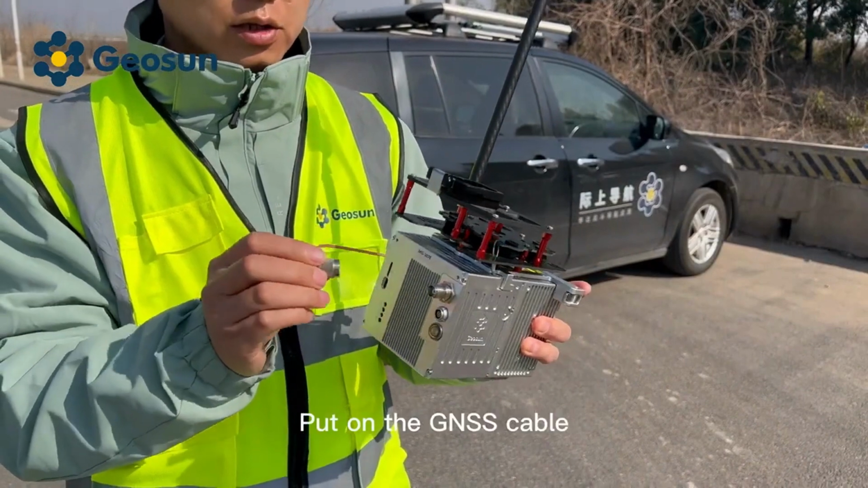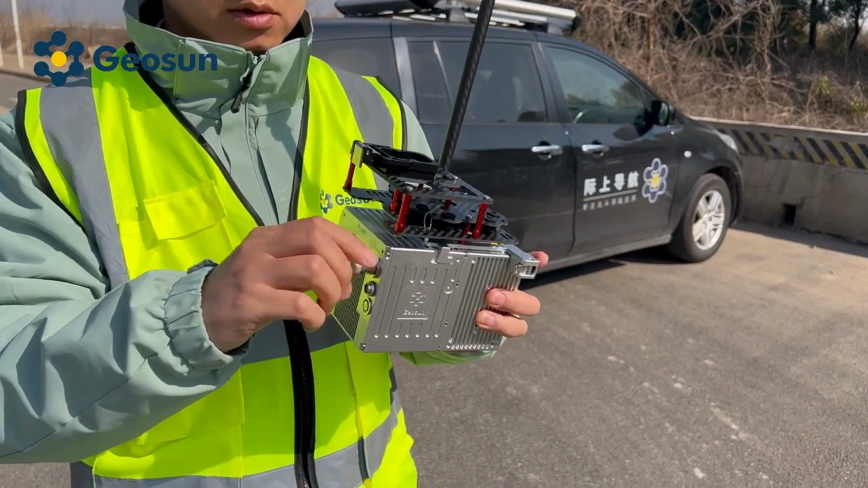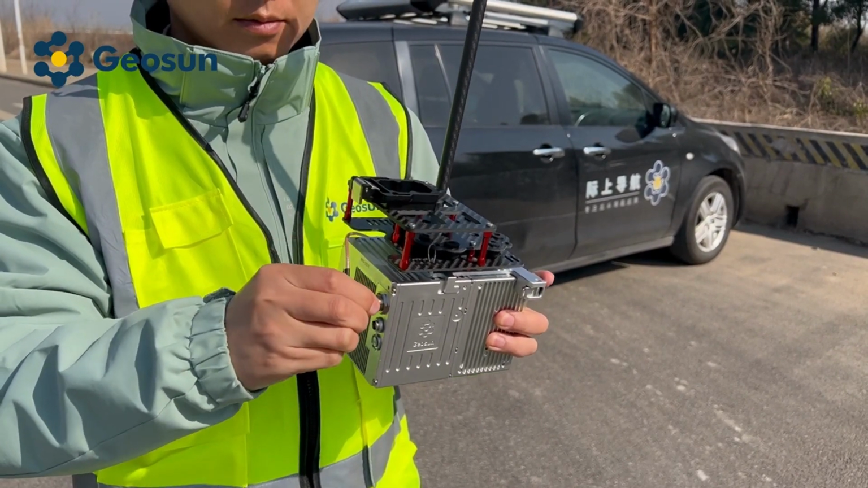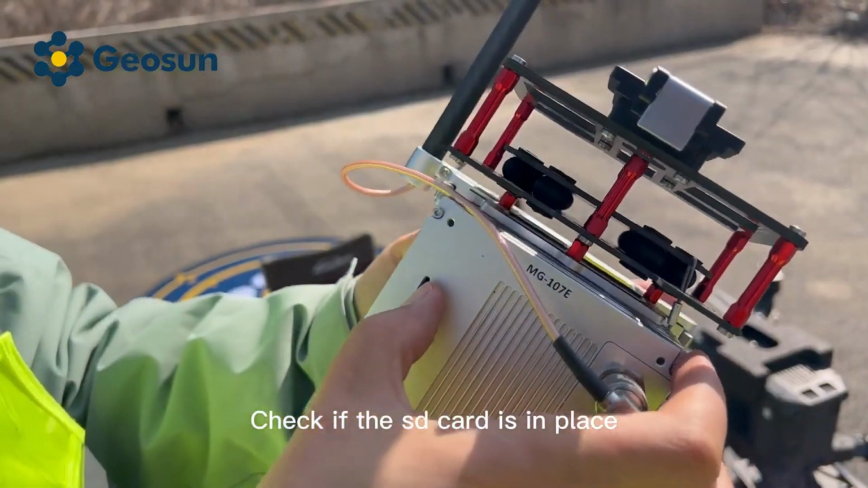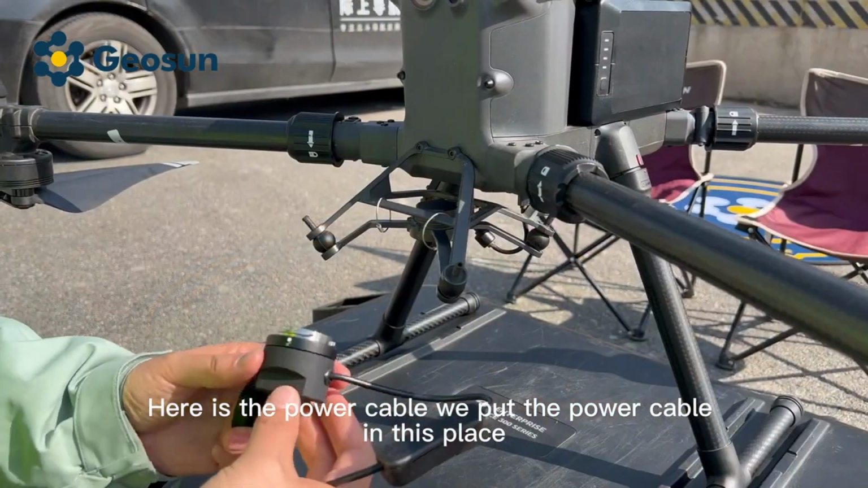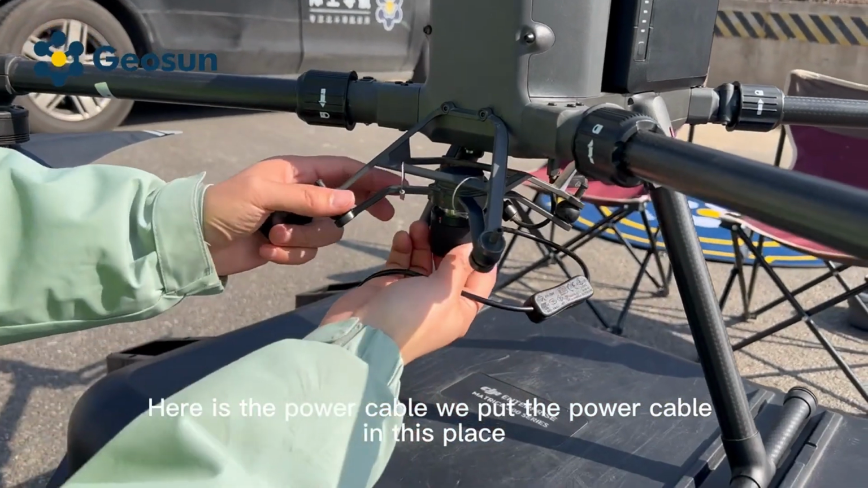Now put on the GNSS cable. Check if the SD card is in place. Here is the power cable. We put the power cable in this place.